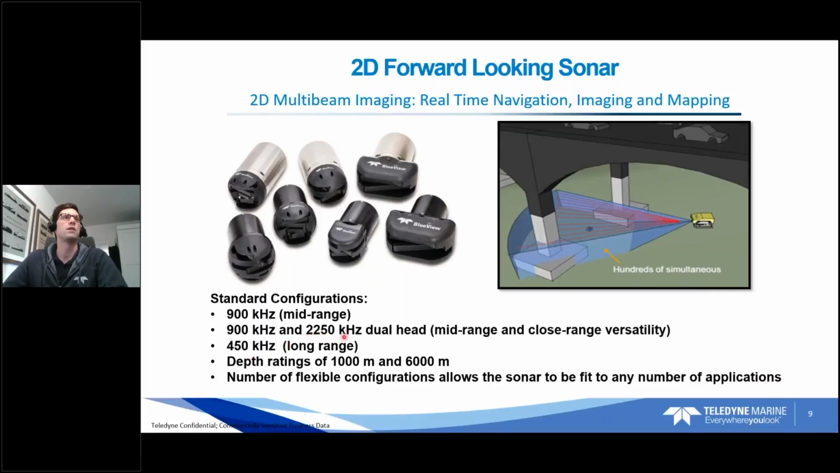And then moving up a step, you have the 2250 kilohertz, which is very high frequency and very short range. So a 10-meter range, but with that high resolution. In fact, we only sell this head as a dual head with the 900 kilohertz. Those are these two models seen here, which allows you to benefit from the versatility of the 900 kilohertz head, a good balance of range and resolution. And when you have an object that you want higher detail on, you can click a button and switch over to the 2250 kilohertz to get a very high resolution image. We have a video just in a bit demonstrating that.